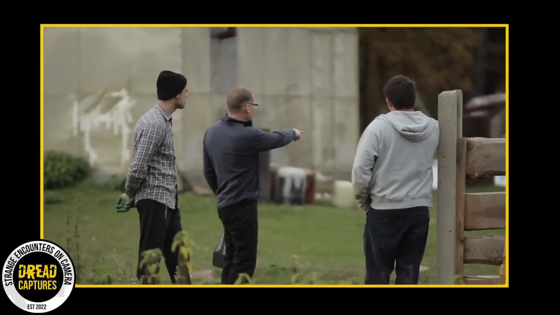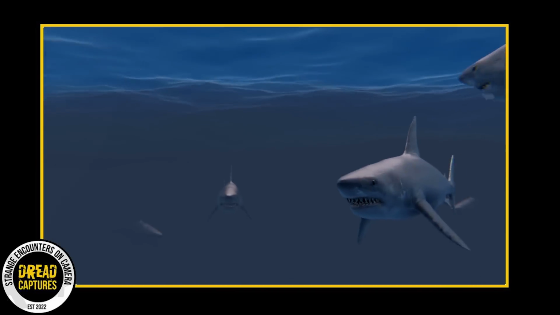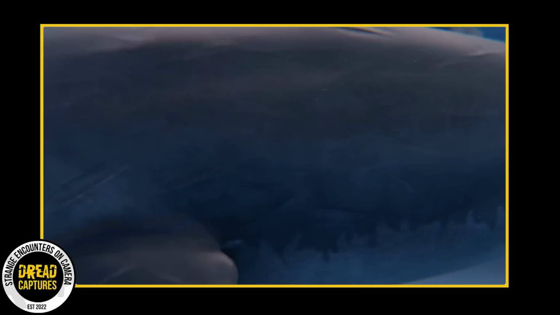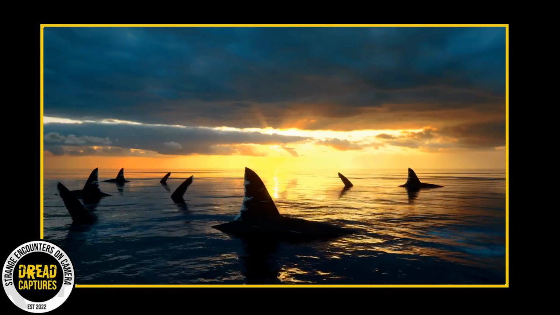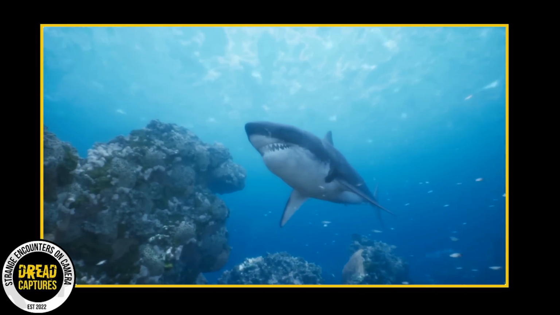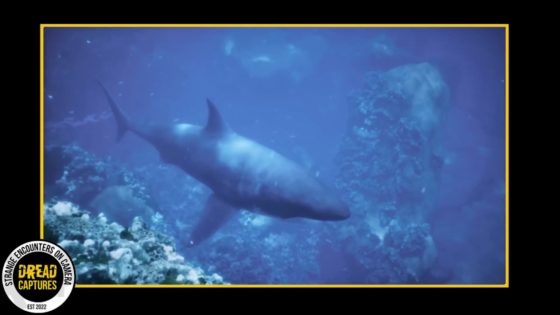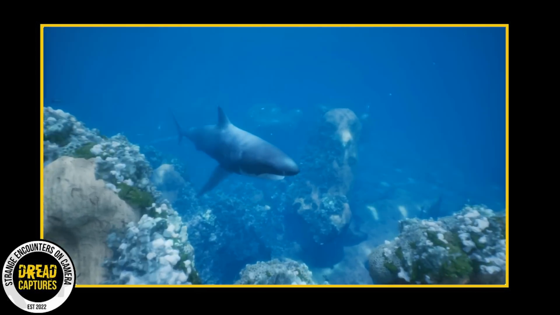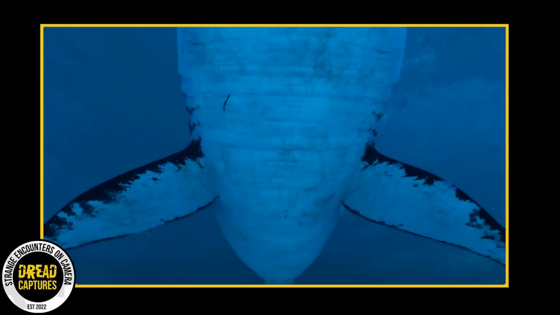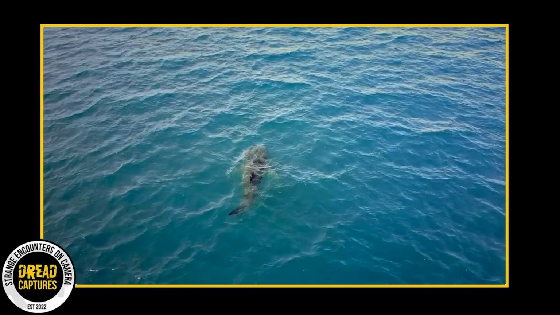I always have a discussion with a buddy of mine about which is scarier, an alligator or a shark. Sharks may be considered scarier by some due to their portrayal in media and films such as Jaws. They are often depicted as predatory creatures of the open ocean, able to attack without warning. The great white shark, for instance, is renowned for its size, speed, and rows of sharp teeth.